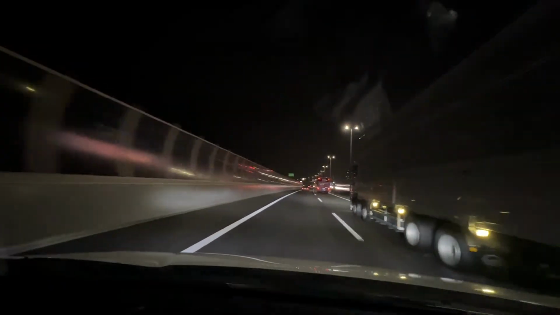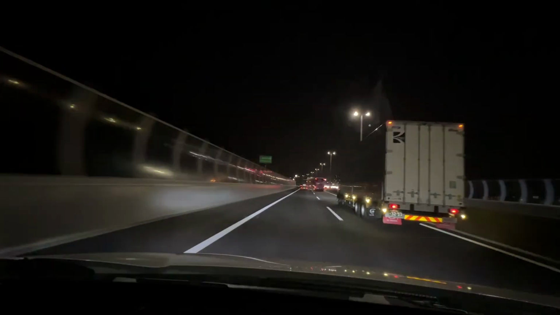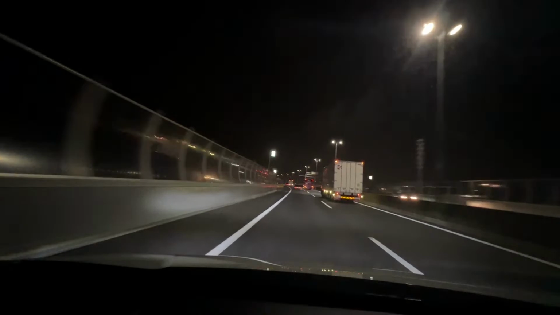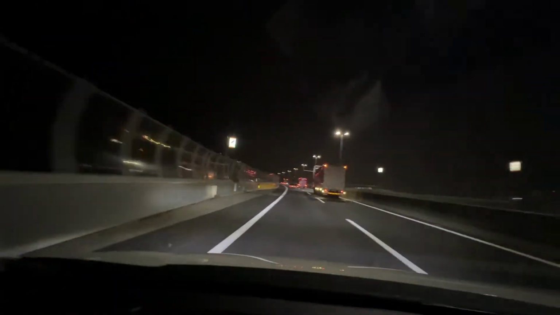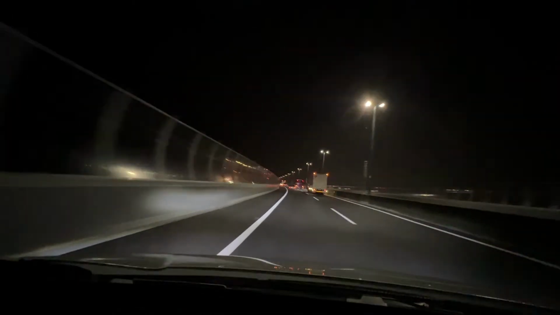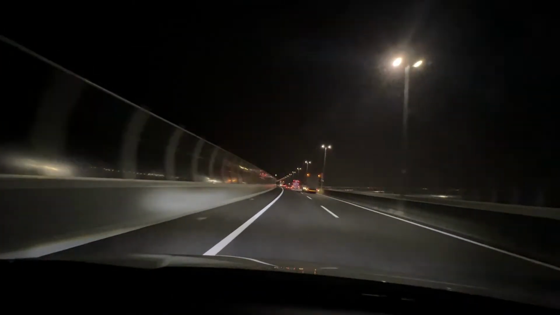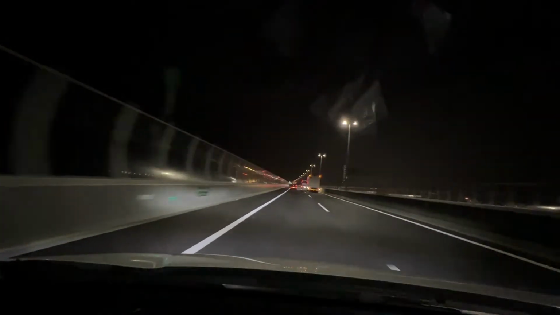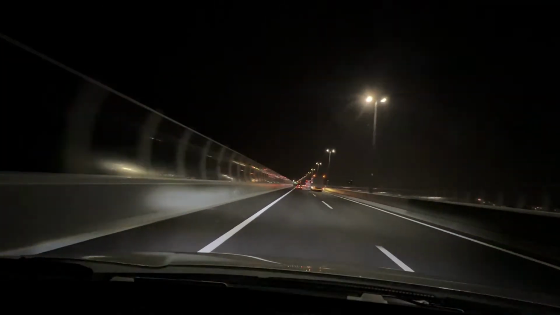That beep is another sign of my car warning me. So I'm driving in a Honda, and part of the package that my car has is that we are updated with the GPS from Honda about other things going on. So it's notifying me right now about the lane closures and traffic.